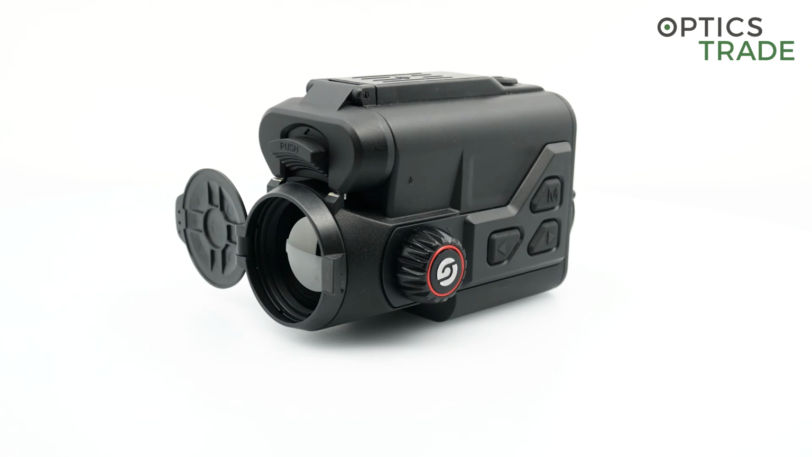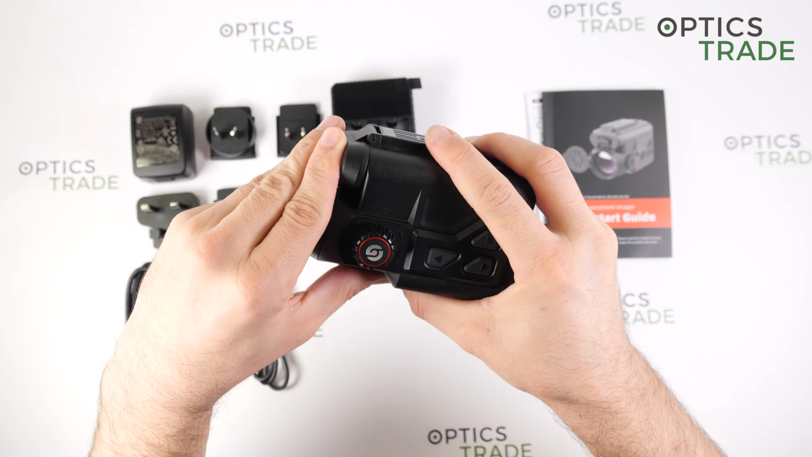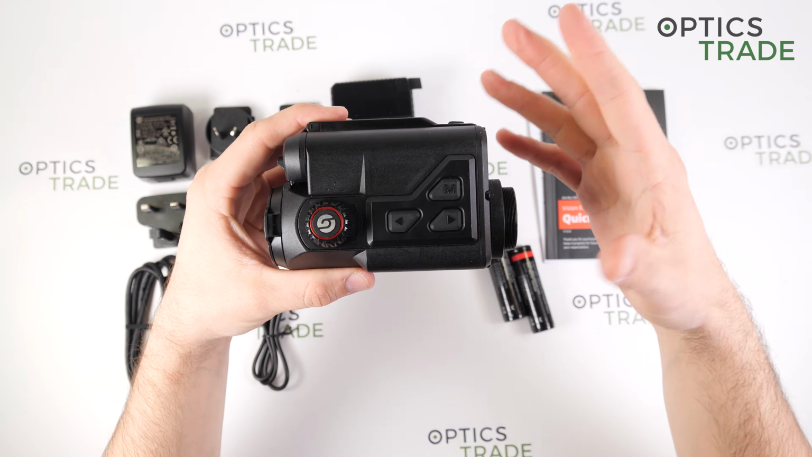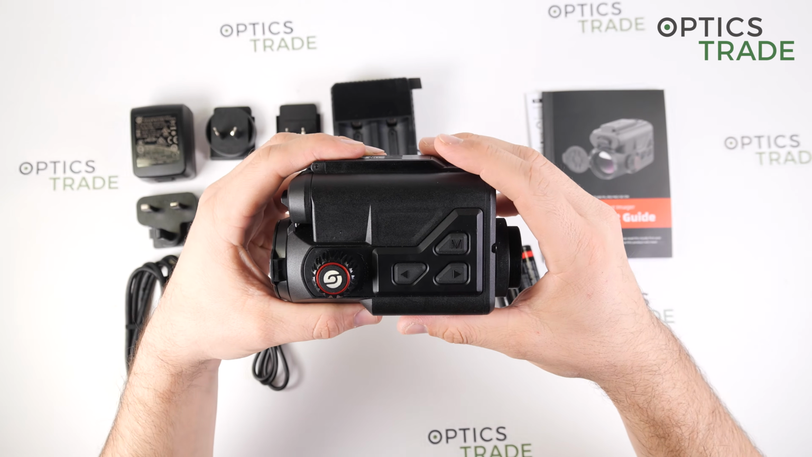And because of that, the device is perfectly suitable for close range hunting, because you see a lot of